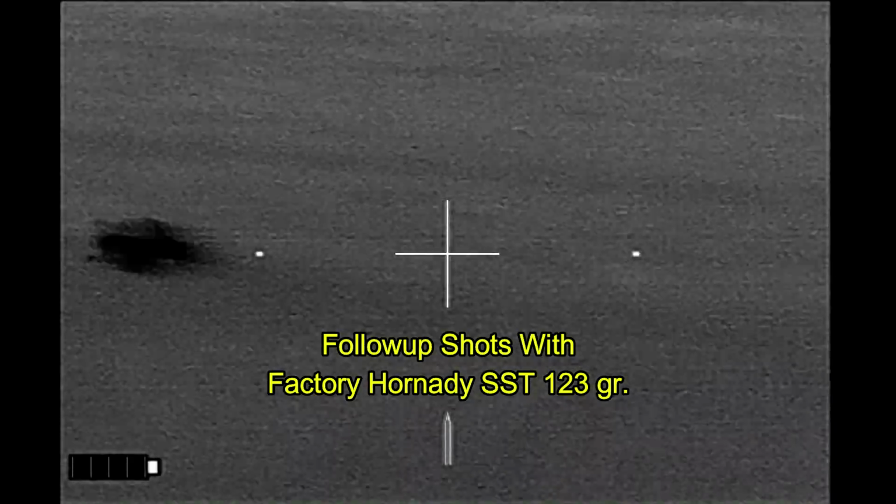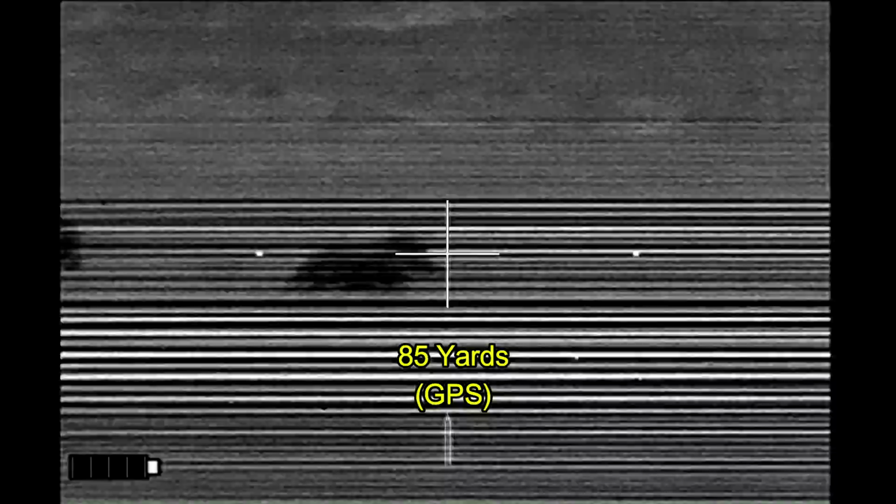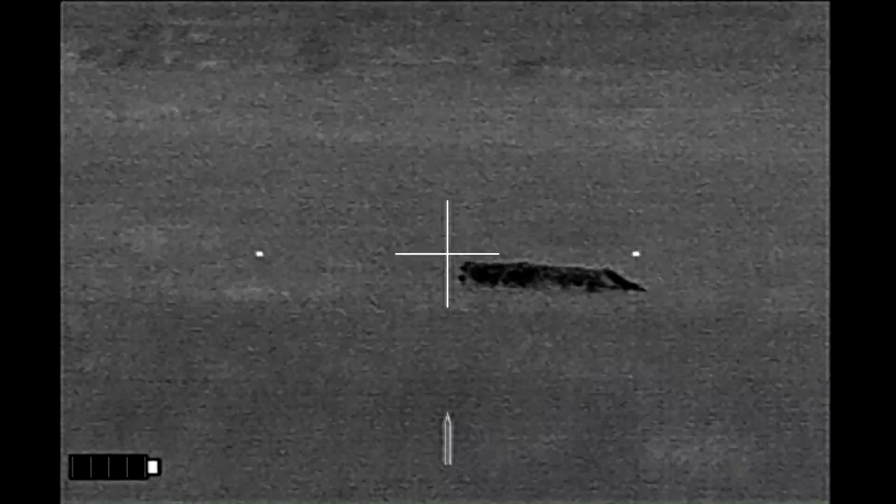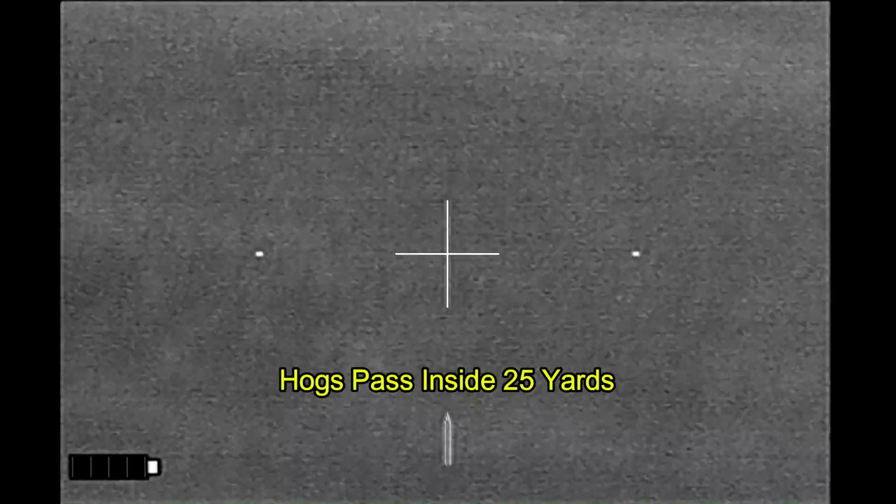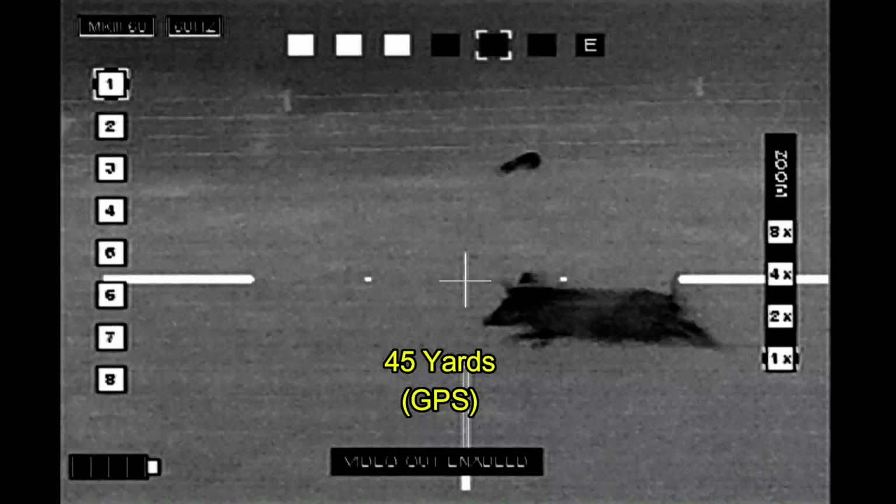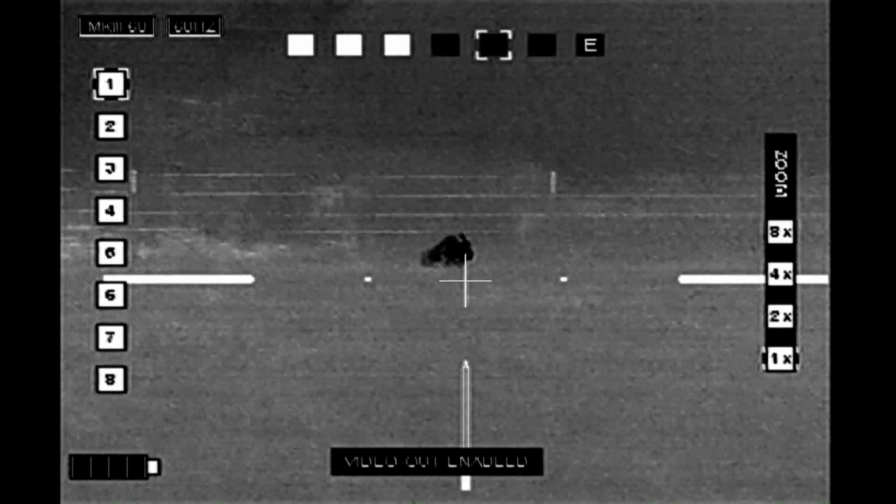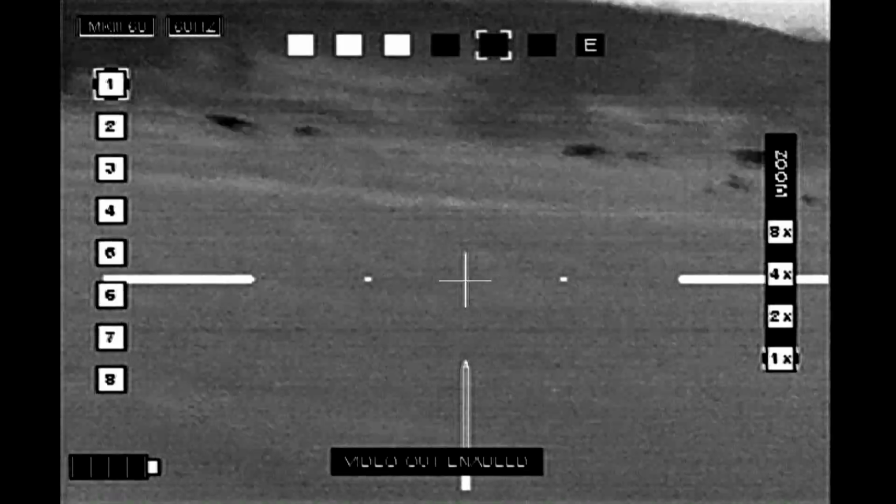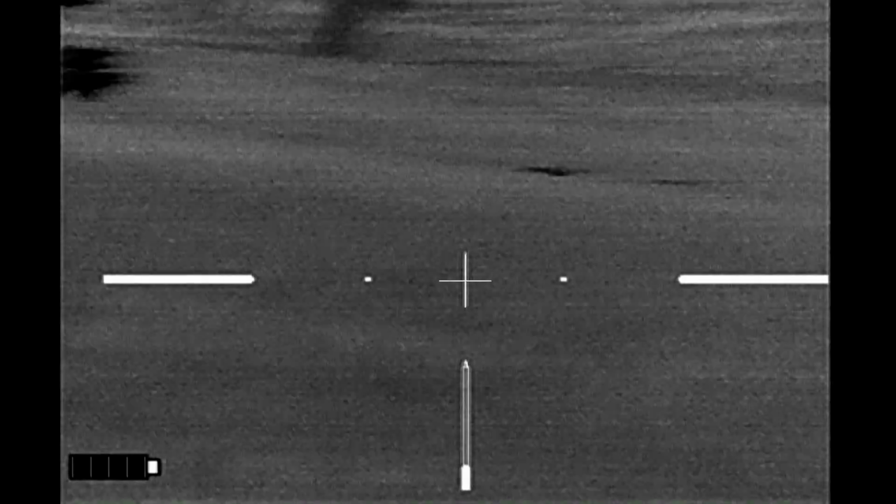These follow-up shots, of course, are going to be with one of the SST factory ammunition. In real time, things happen pretty fast, so we're going to be taking a look at all of this in slow motion. But first of all, let's take a look at the hogs that are down.